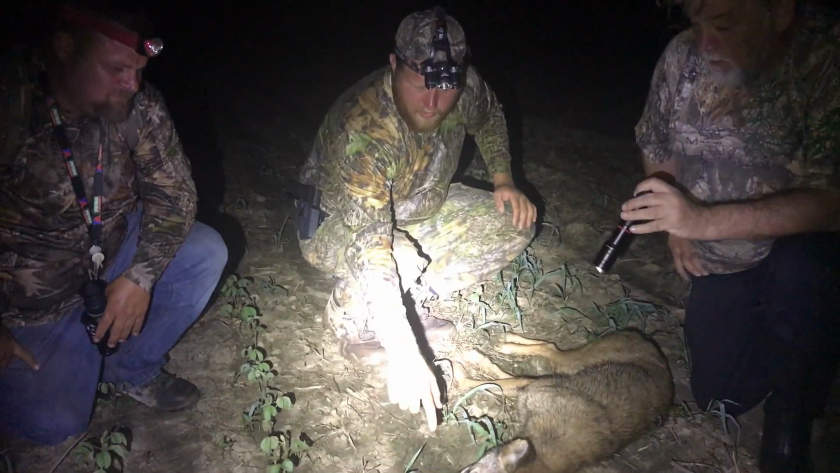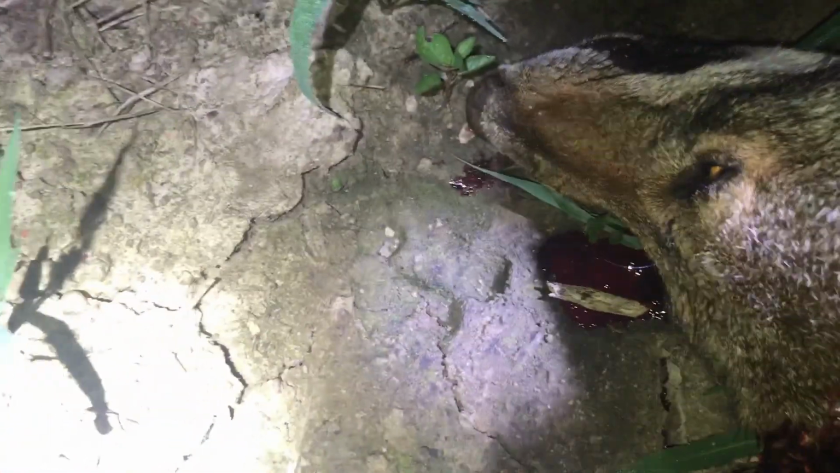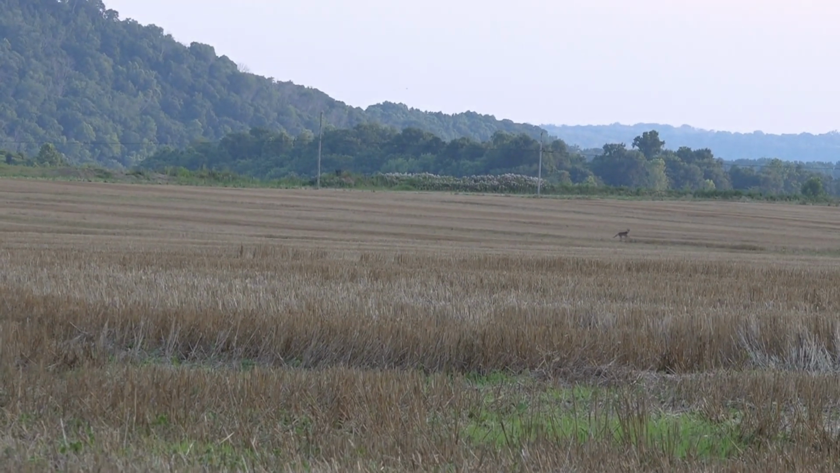Coyote tracks right here. All kinds of tracks. Coyote tracks right here. Yeah, there's tracks all over here. Look at that. Right there. Owner told us today that every time he comes out here, he runs 6 or 7 out of the field during the day when he pulls out here.